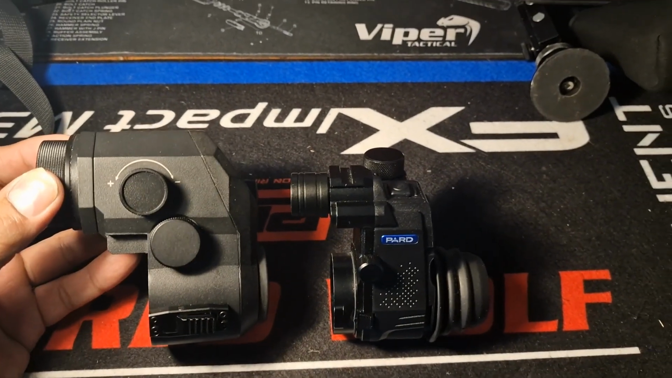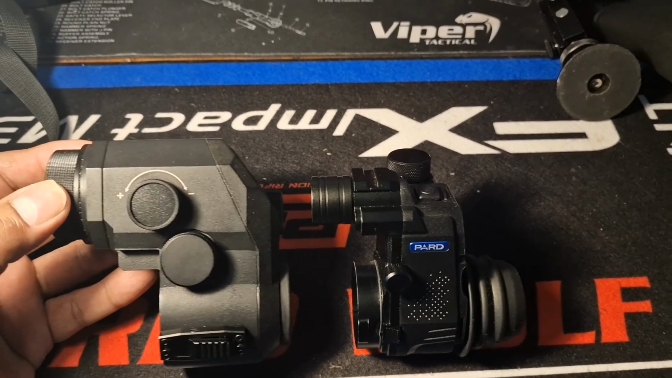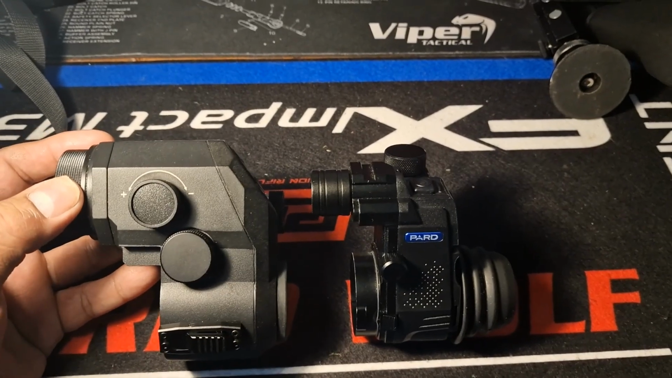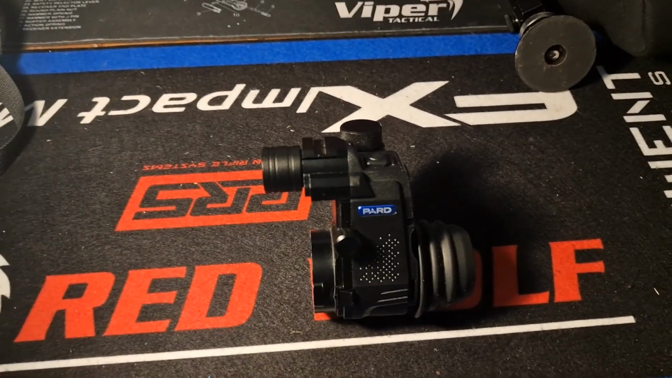Well, you can see the difference, it's enormous compared to the 700S. Sorry, babbling here. But as you can see, this is a lot chunkier, and this is a very similar size to the old pod. But that's for a different review.